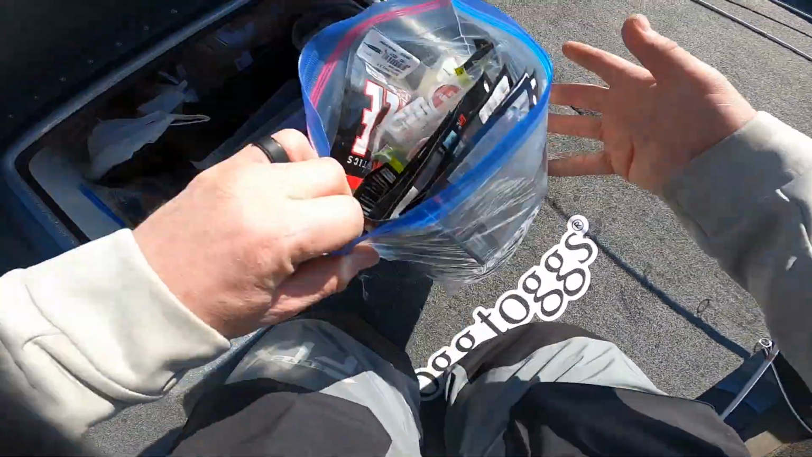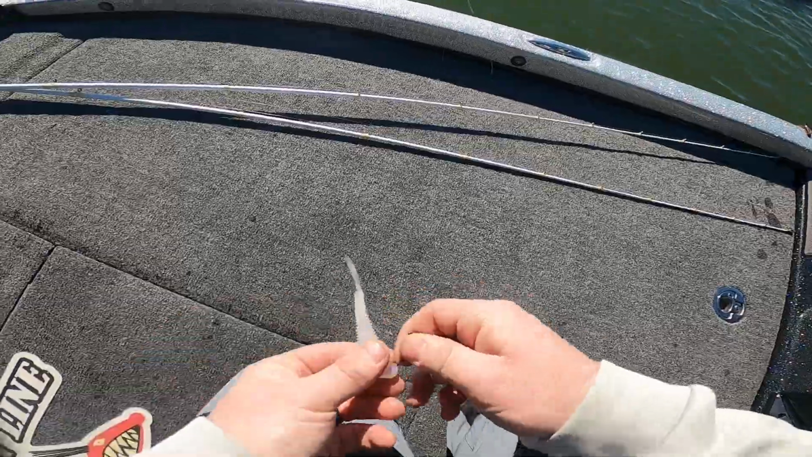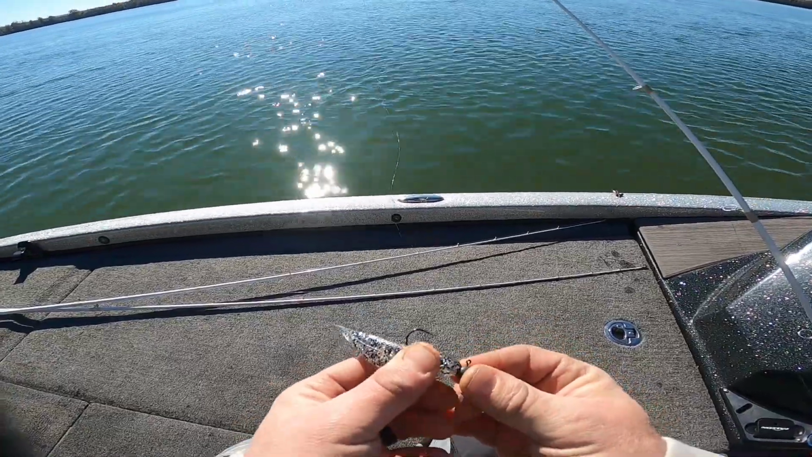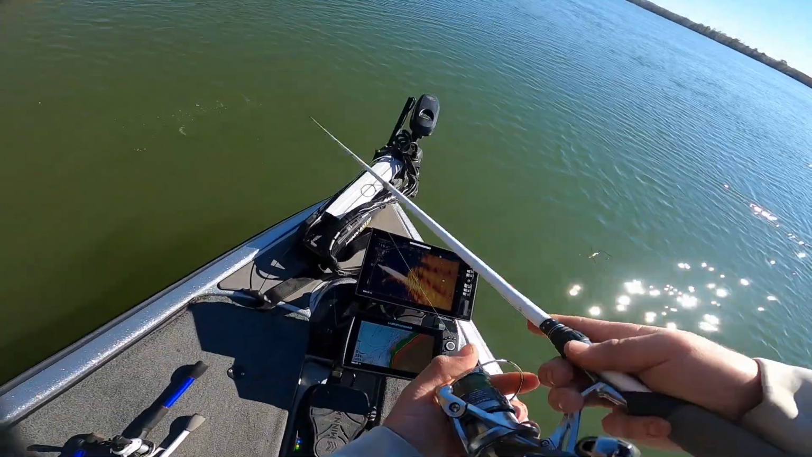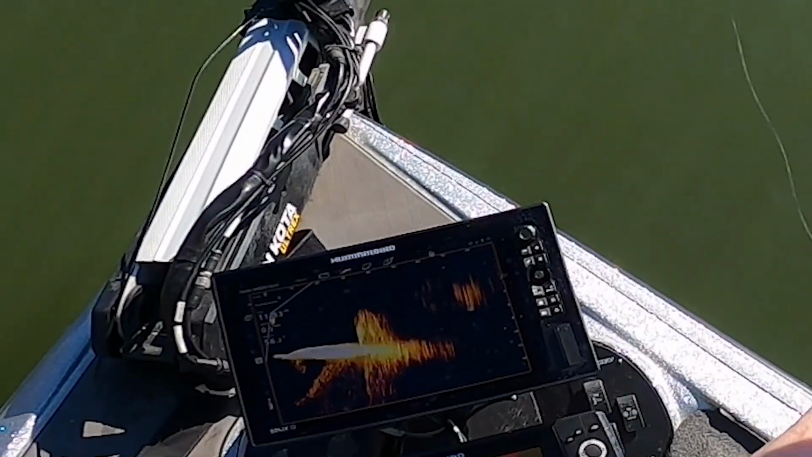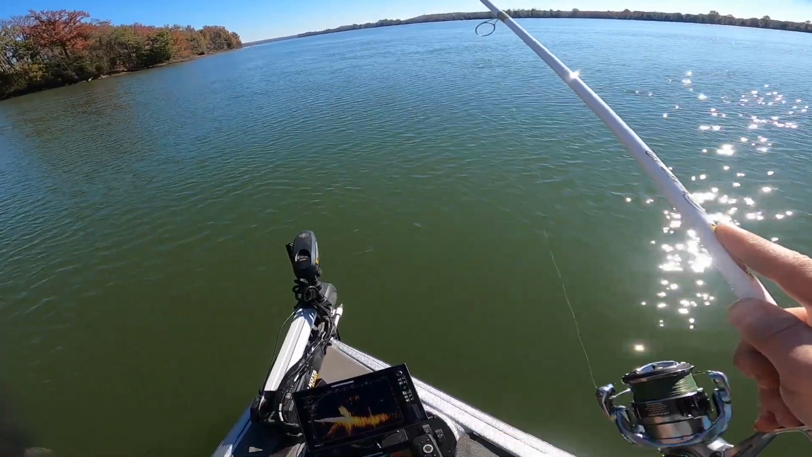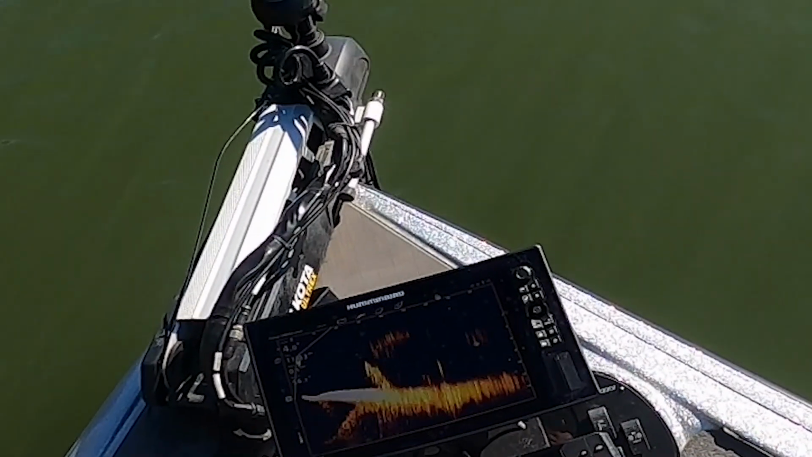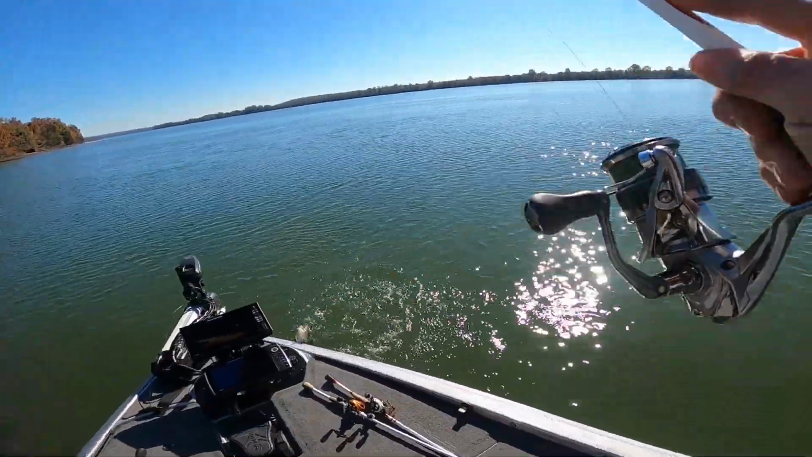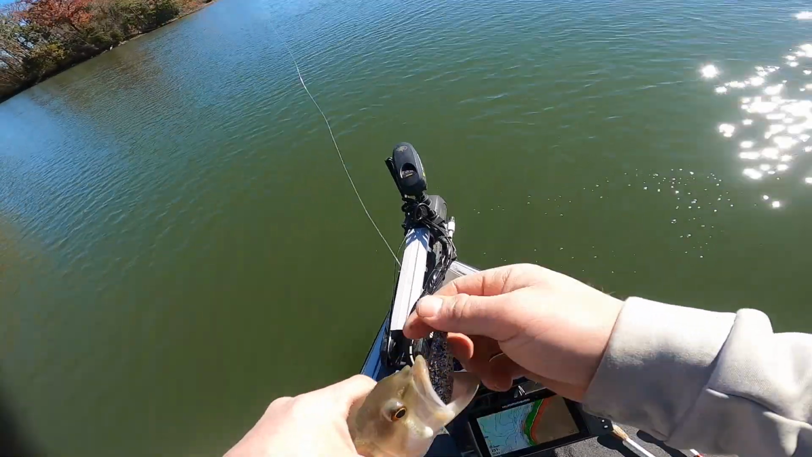Ultra swim minnow. Got him. Dude, there's so much bait. Look at all that. So much bait down there.